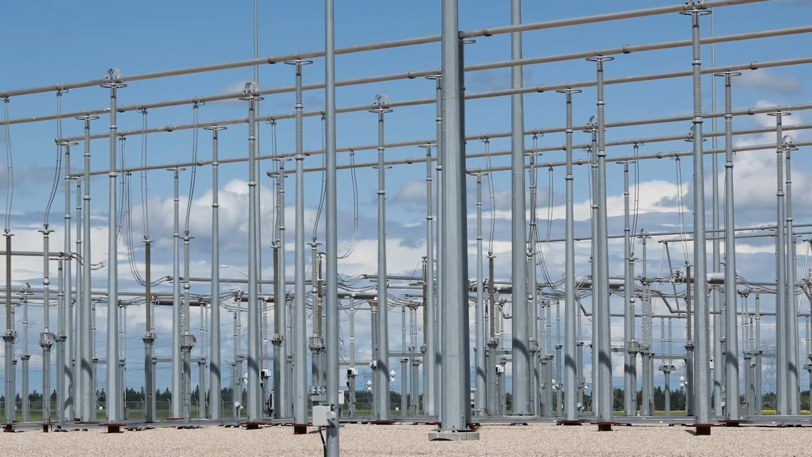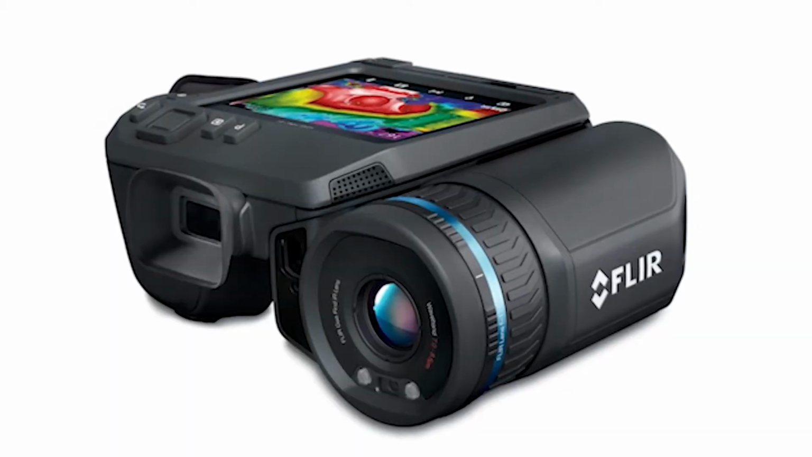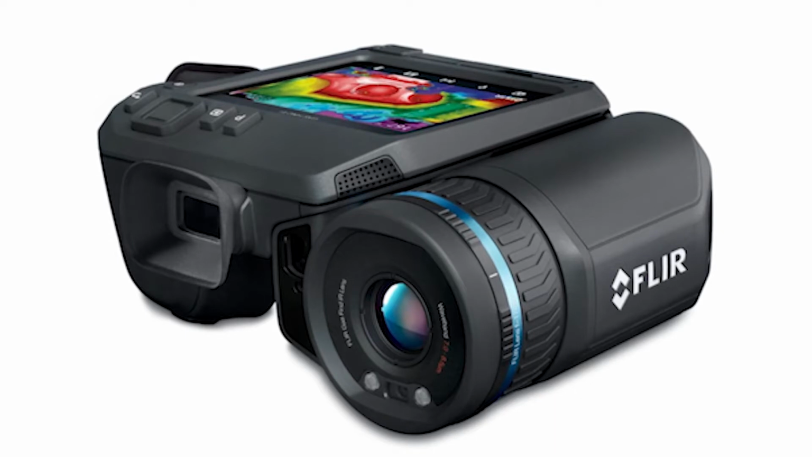Hi, my name is Brett Fleming and I'm the Corporate Manager for SPI Inspections in Edmonton, Alberta, Canada. My team and I are at a 500,000 volt substation in the Edmonton area. FLIR has graciously provided their newest GS77 gas detection camera for beta testing and evaluation.